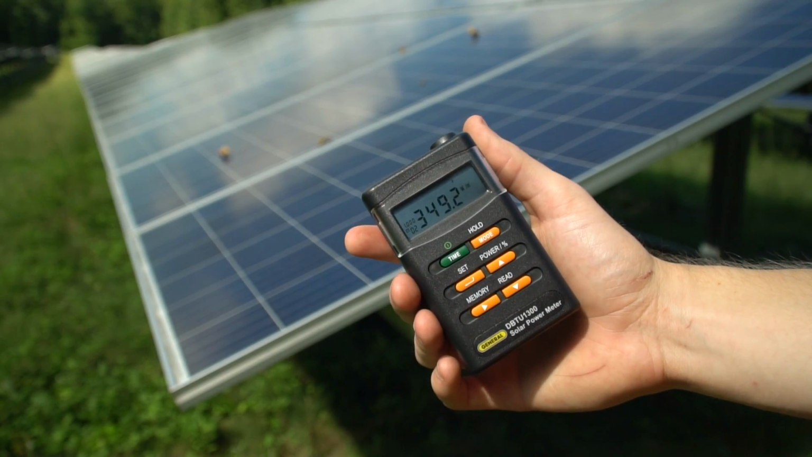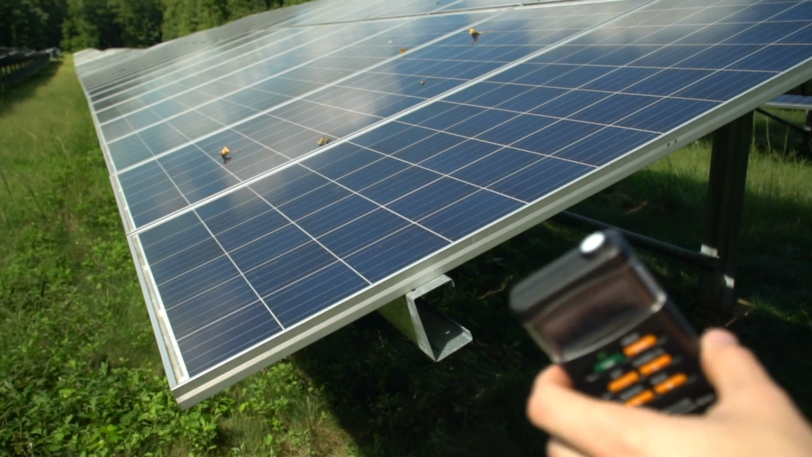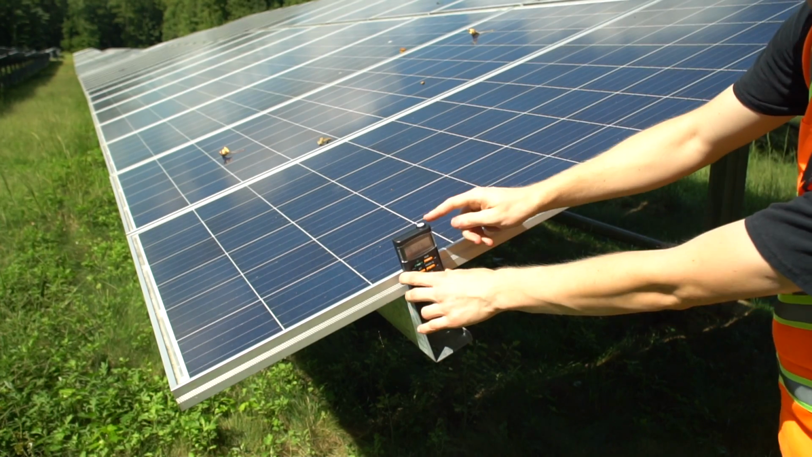Measuring the irradiance is fairly simple. All we have to do is make sure our sensor is lined up with the tilt of the panels. So we just need to put this right around here at the edge. Our sensor is lined up with the tilt of these panels, and then we have our readout.